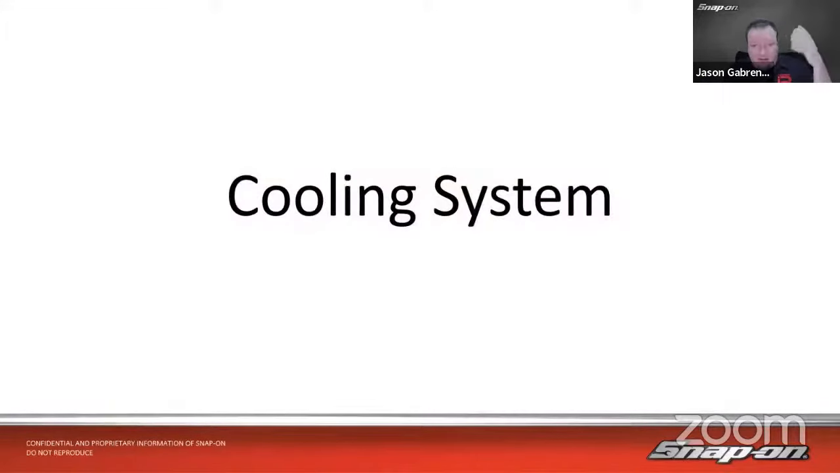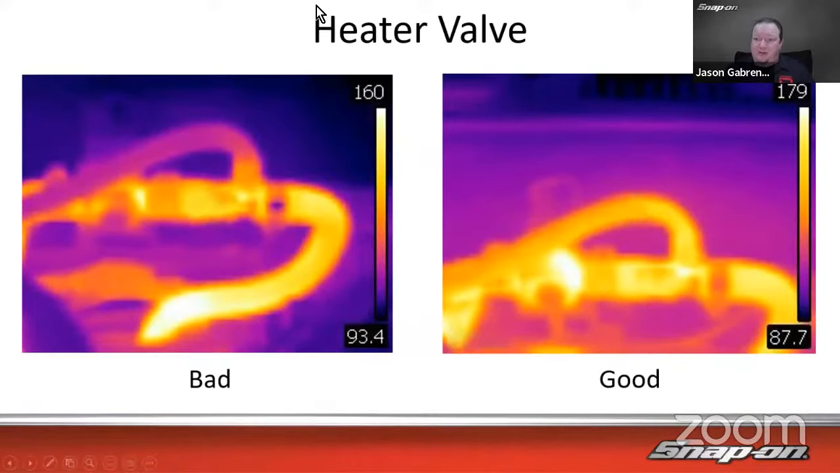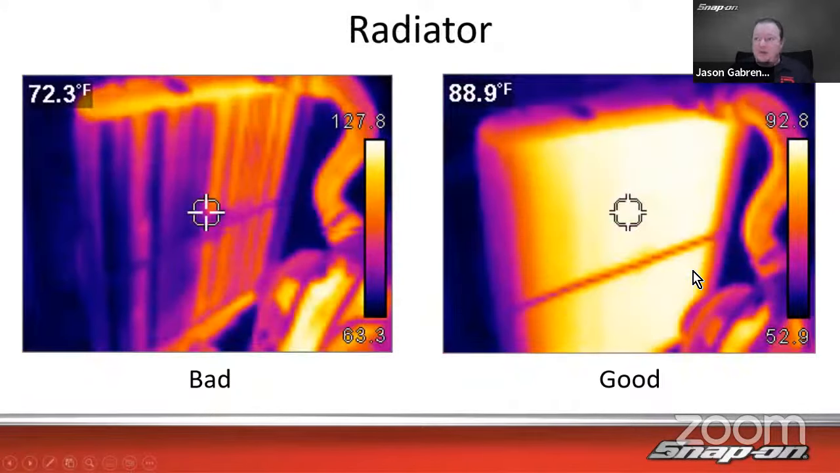Cooling system. That's another one you might think of right off the top of your head because, hey, it's dealing with temperature, thermal. So here's an example of a bad heater valve. It's not allowing the heat to go through. See how that's much cooler than the rest. And then we can also see over here where it's working, where it's allowing the heat through.